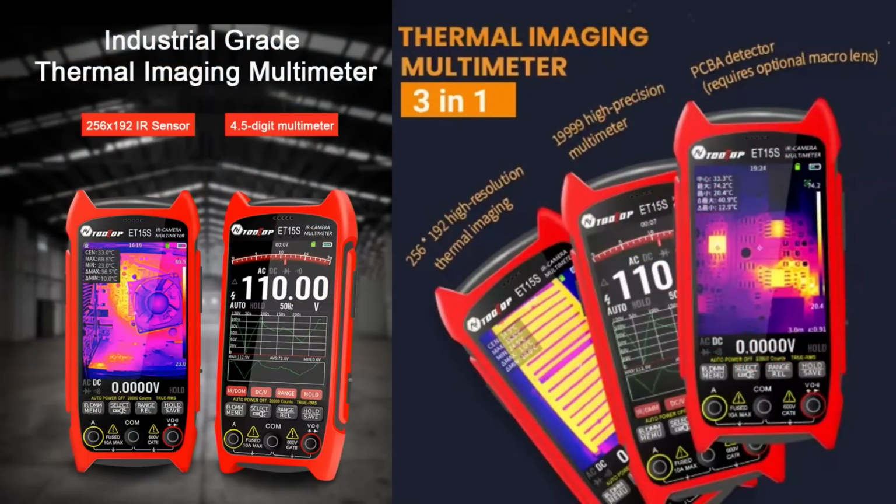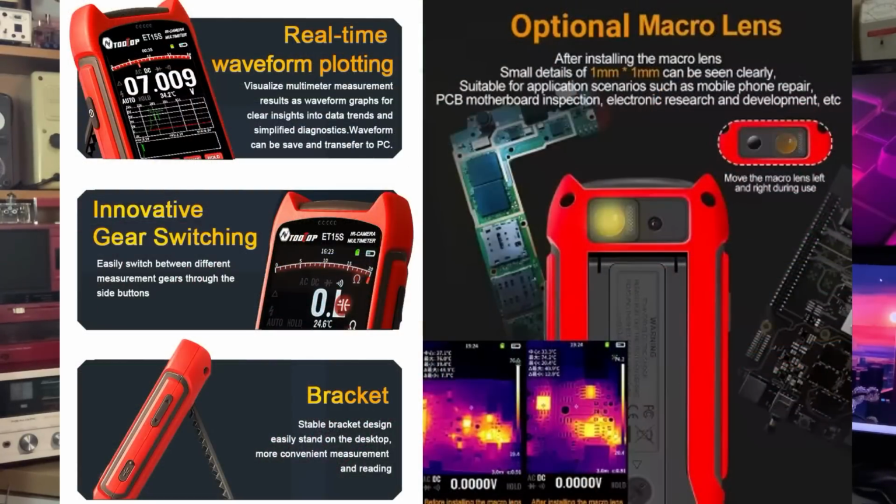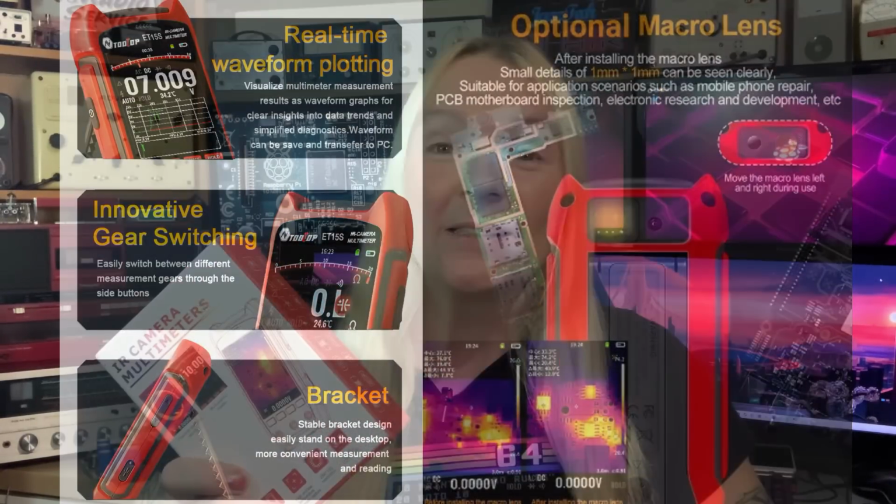So it's a 256 by 192 thermal imaging camera, but it's also a 199.99 count multimeter with an analog needle display and a waveform visualization. It's got a macro lens and a temperature range of -20 degrees C to 550 degrees C. It's powered off a lithium battery, which gives you 8 hours of runtime and is USB rechargeable. So let's dive in and see what's in the box.